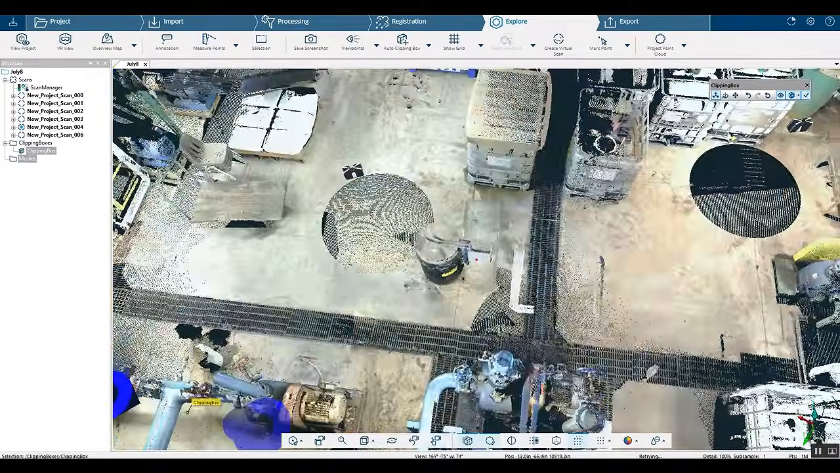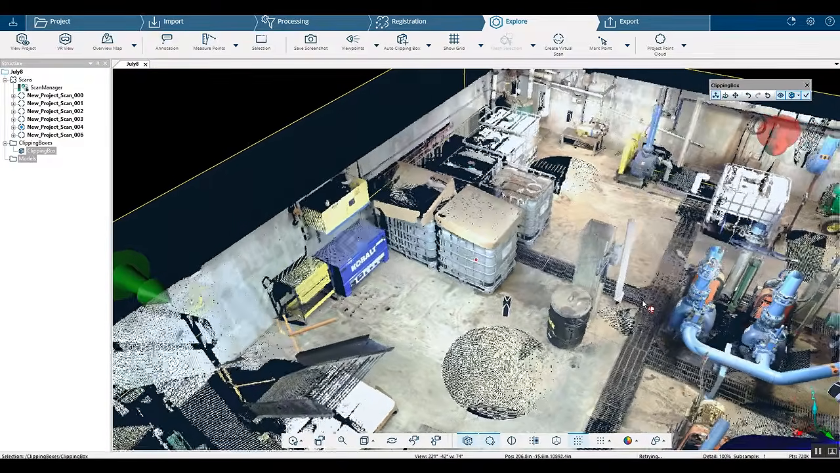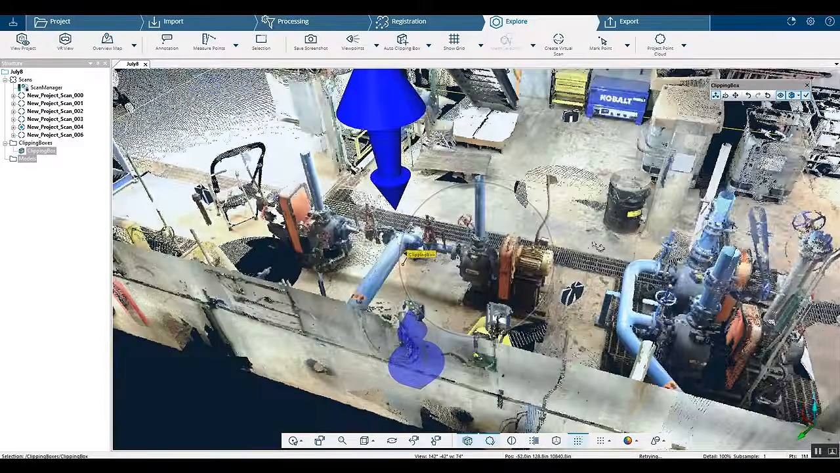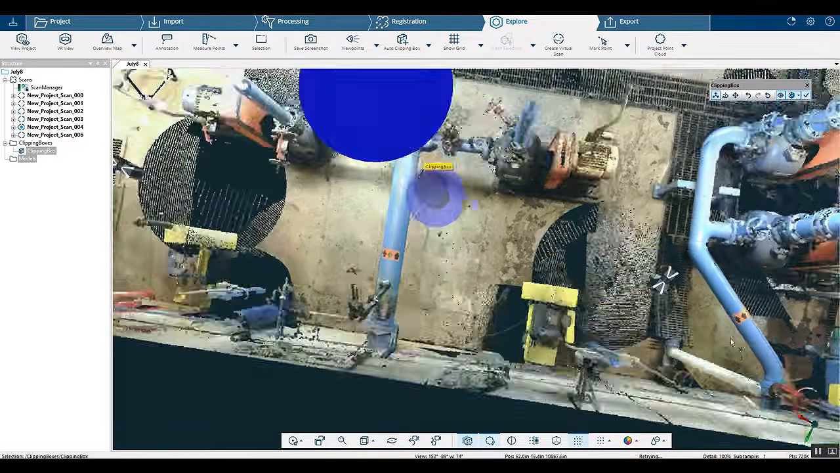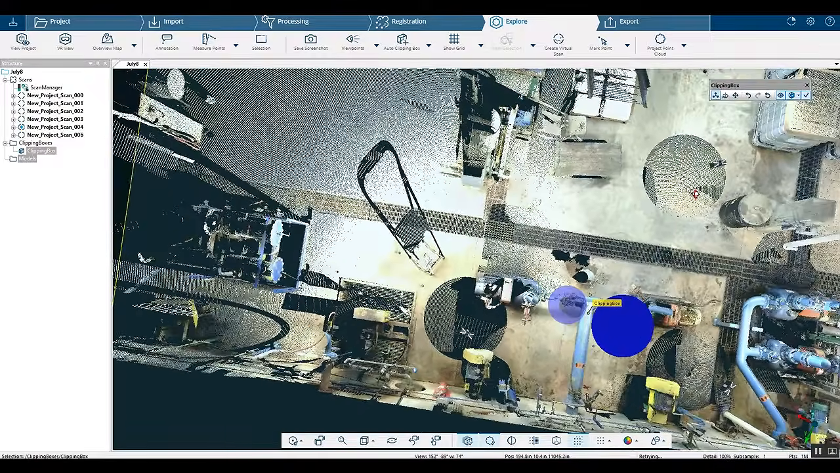Now we move to the middle of the room for scan 4. Scan 4 clearly sees the data from scan 3 and even sees the data from scan 2. And then the final 2 scans down here in the bottom, again, clearly see the line of sight from all of them.